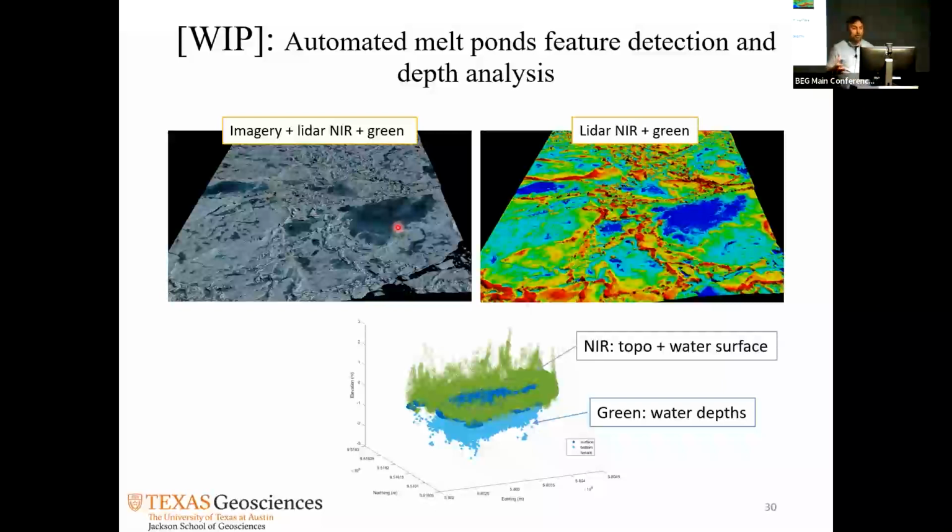There are thousands of melt ponds on the sea ice surface, and some of them are really large like this. The swath width here is 400 meters, so this lake is at least 150 meters long. It's pretty big. As you can see, we can vectorize it and get the depth of this very nicely. But we are trying to see if we can build an algorithm that does it automatically for us instead of doing it manually.